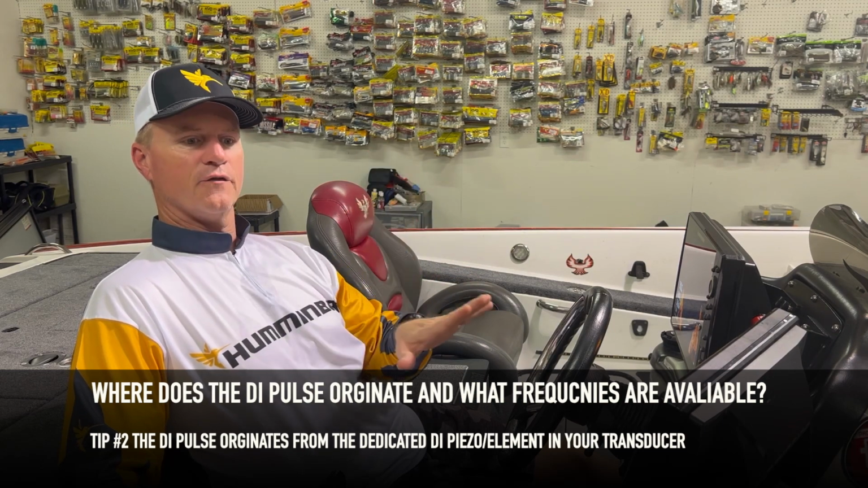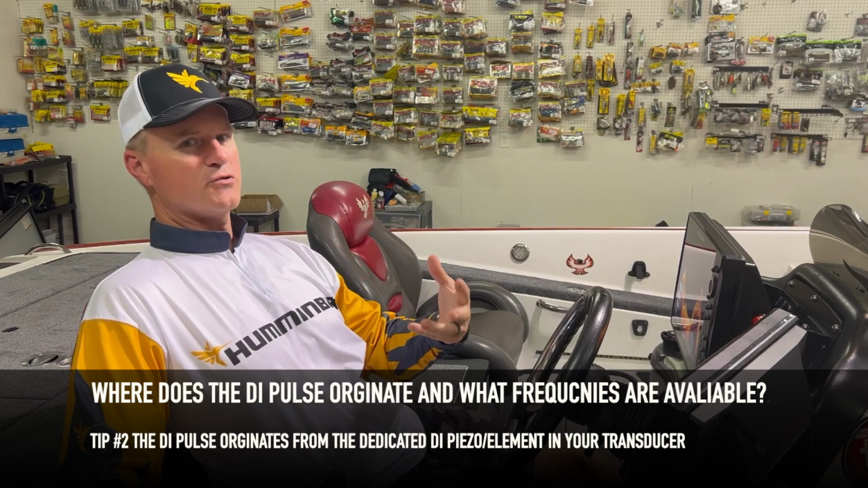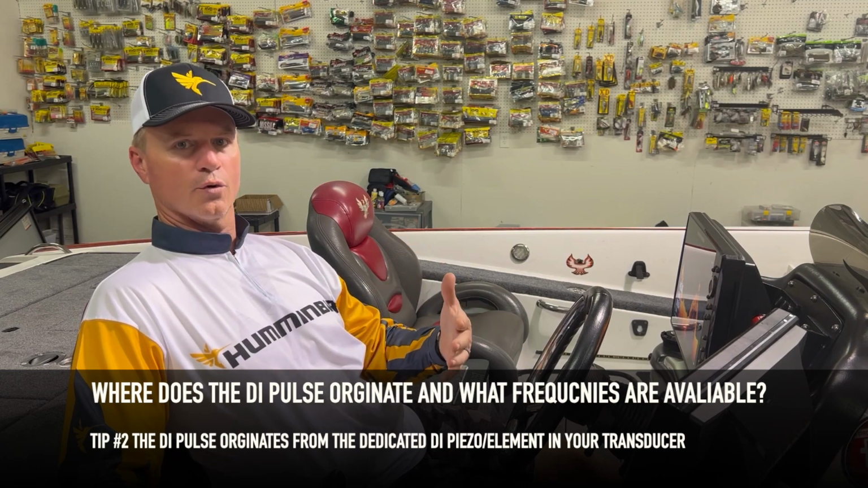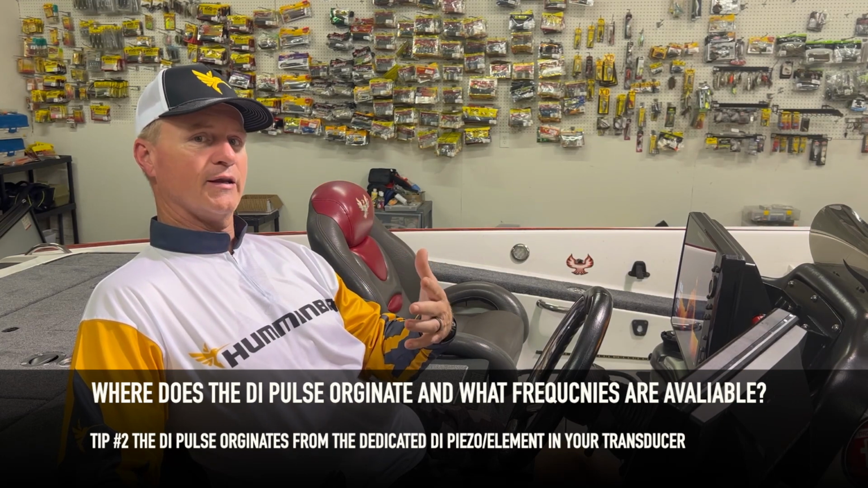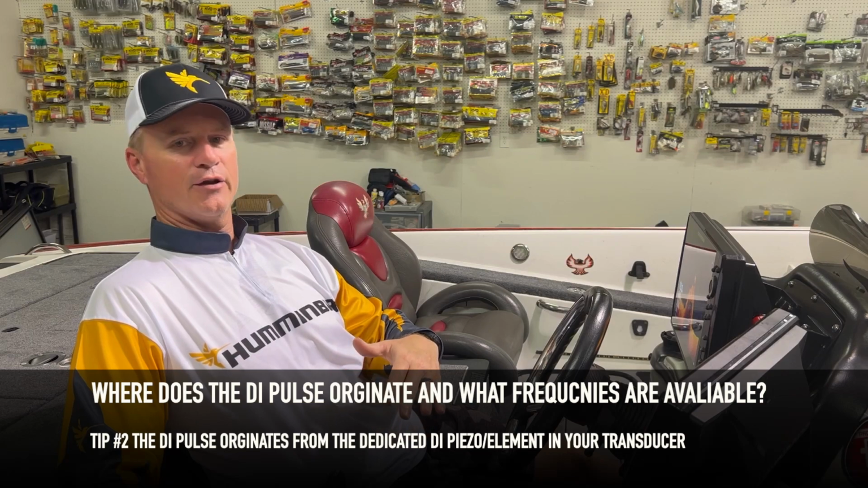So what I find beneficial on 455 is that I see fish better at 455 in the down imaging, especially in the Gen 3 and the Gen 4 model units of the Helixes. The mega imaging gives me better clarity and definition, but I just don't get the depth that I do with 455.